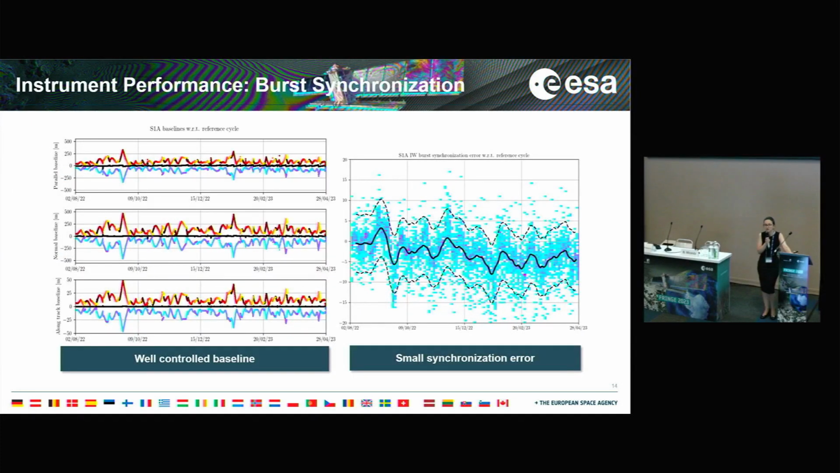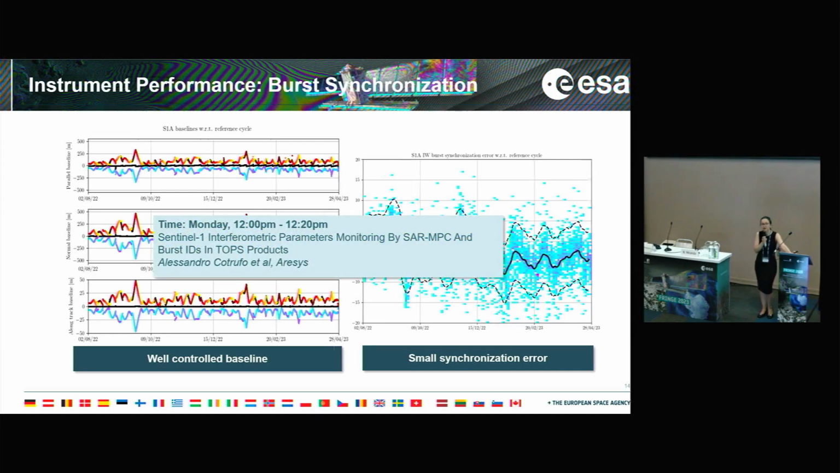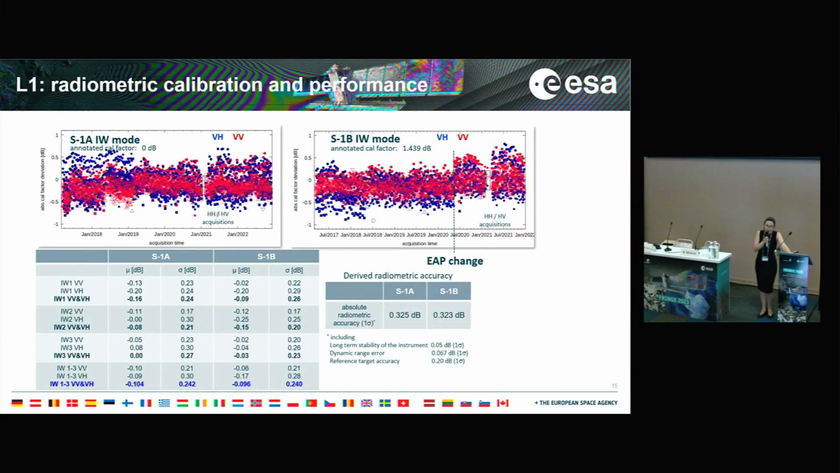We also monitor some parameters concerning interferometry, in particular the burst synchronization in the baselines. I'm not going to say anything about this because the next presentation is entirely focused on the topic. And we also monitor the radiometry. Nuno has already showed this plot, but here basically we have a time series that spans from 2017 until today for Sentinel-1A and until the failure of Sentinel-1B. And as you can see, the radiometry is relatively stable and we are within the performances.